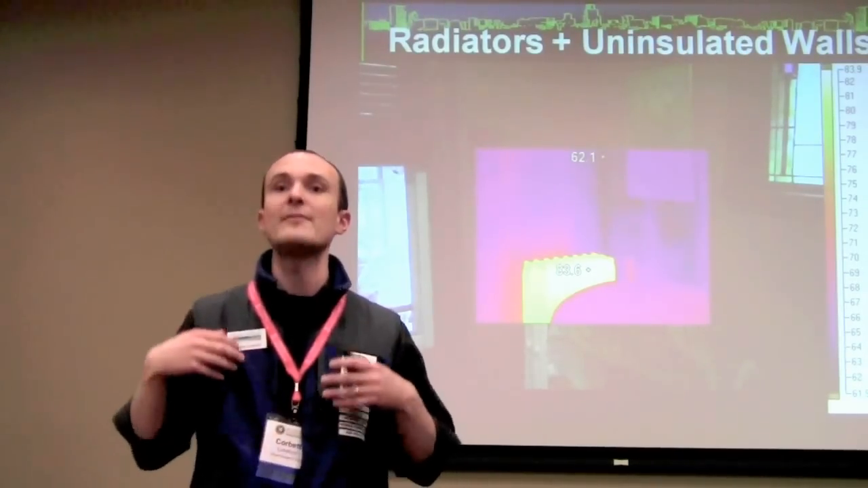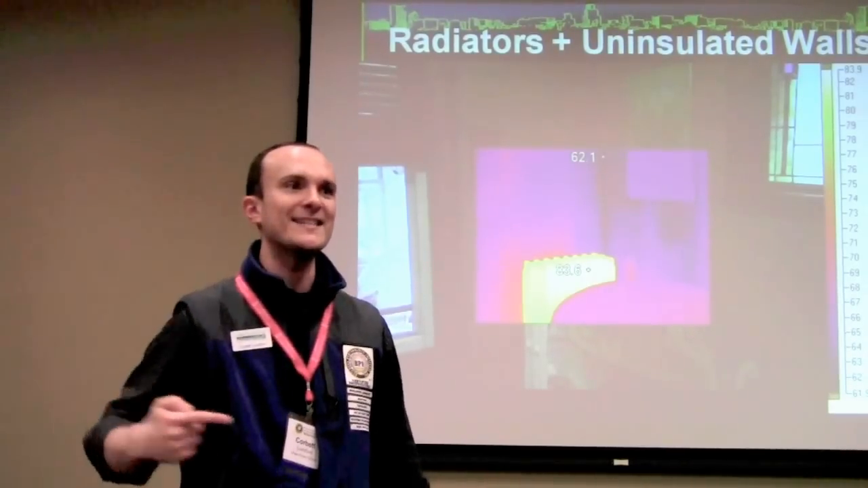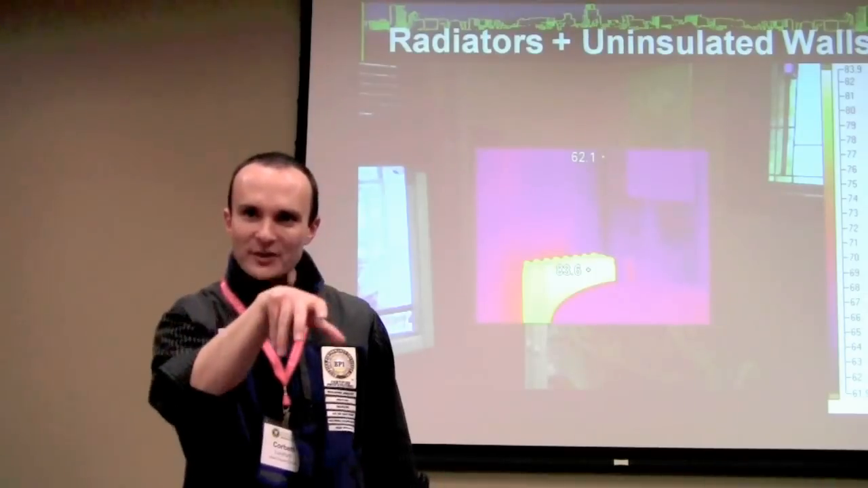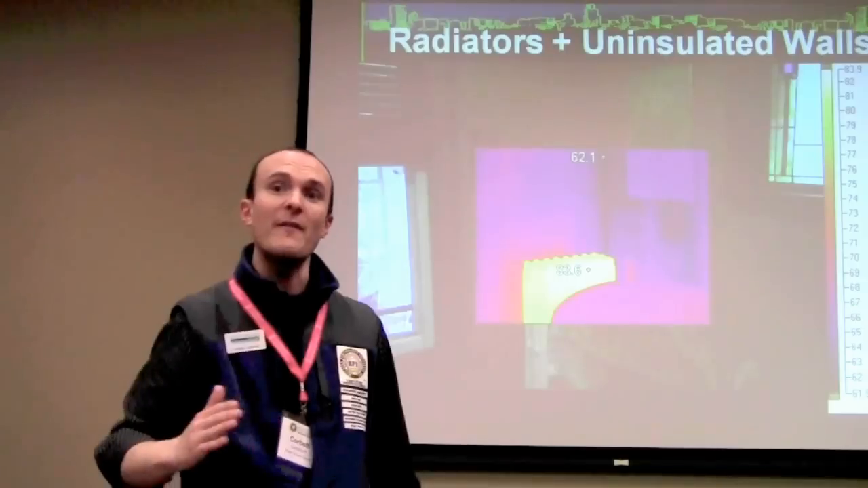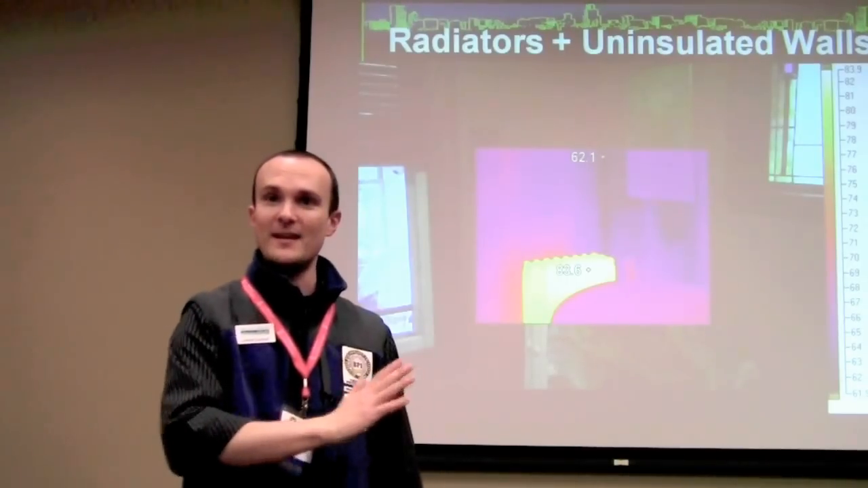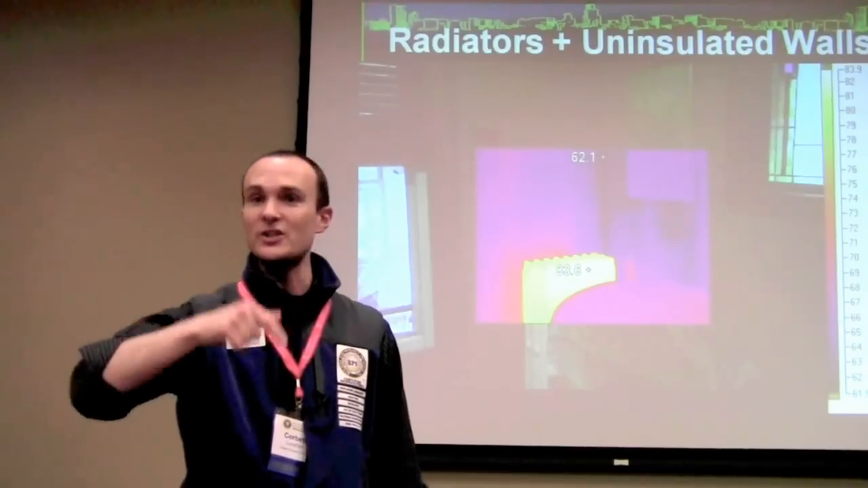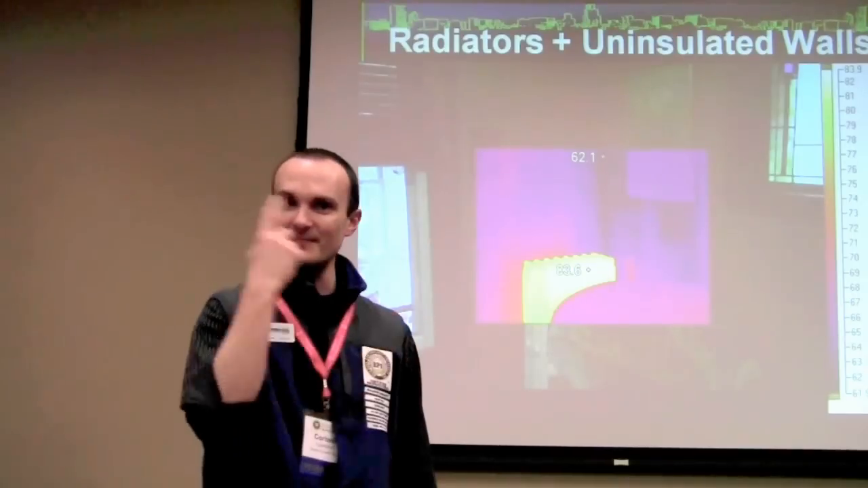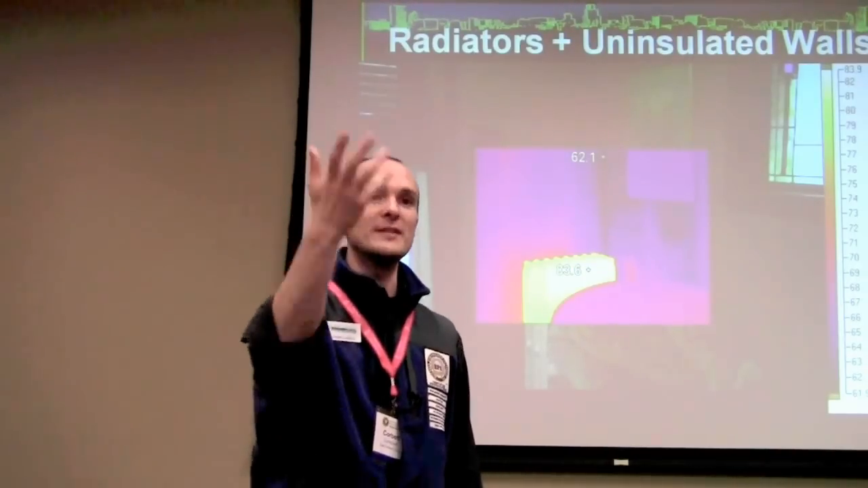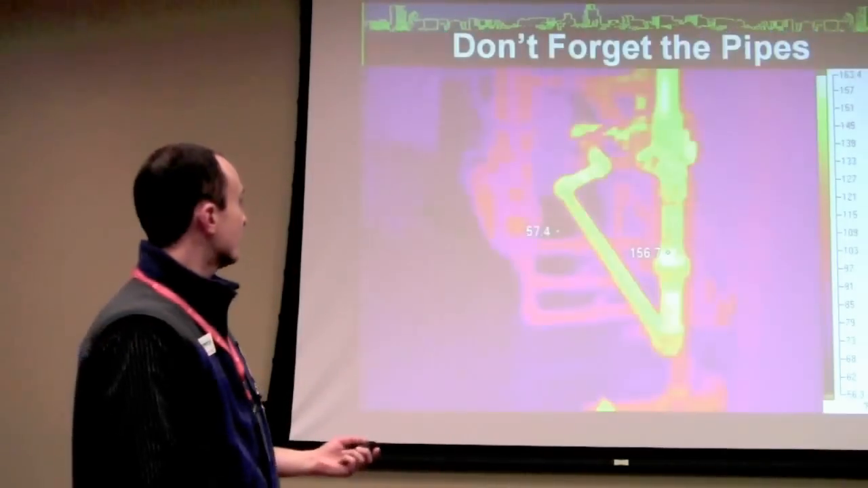So the radiator wants to give its heat to the inside, but it wants even more badly to give its heat to the outside because outside there's the 160-degree temperature and there's a 20-degree. That's 140-degree delta T. That's much more than to the inside, right? So it's going to want to go straight out that uninsulated wall behind it. That's why it's really important also to then make sure that the walls are insulated for the equipment efficiency.